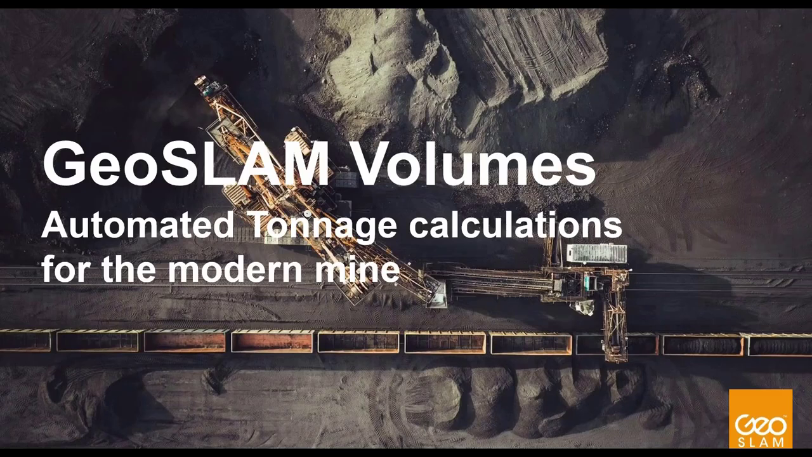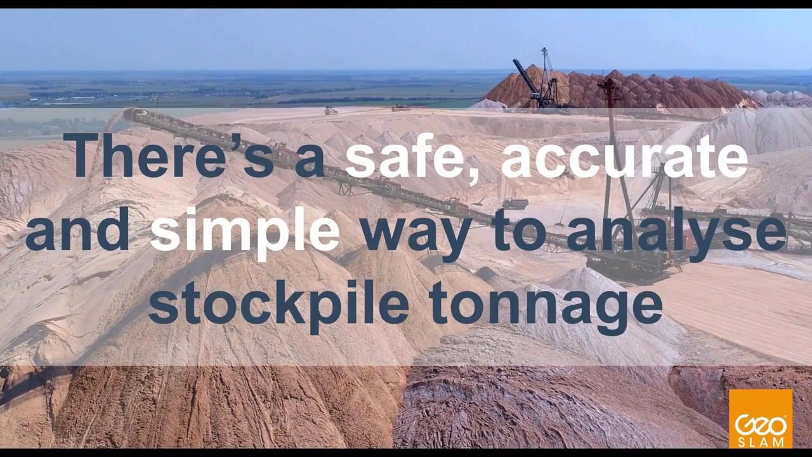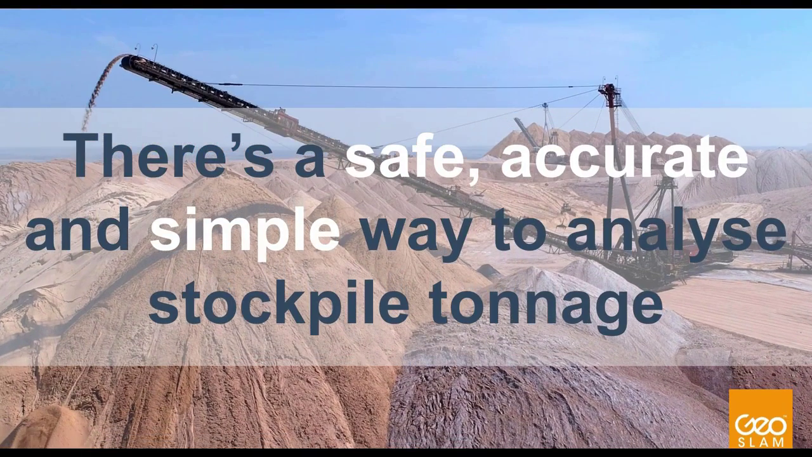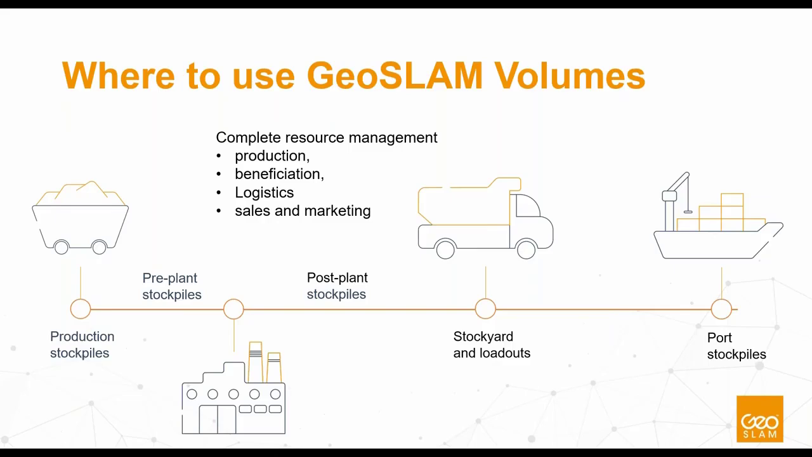So GeoSLAM Volumes is an automated system that helps you with your tonnage calculation. It's a safe, accurate, and easy to use system to simplify your volumetric analysis. So easy acquisition of data with GeoSLAM technology and analysis at time interval that suits you is at your fingertips with GeoSLAM Volumes.